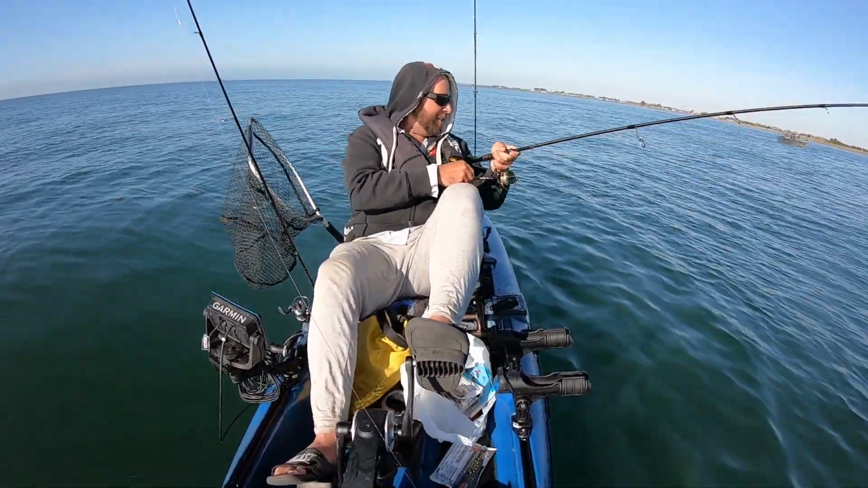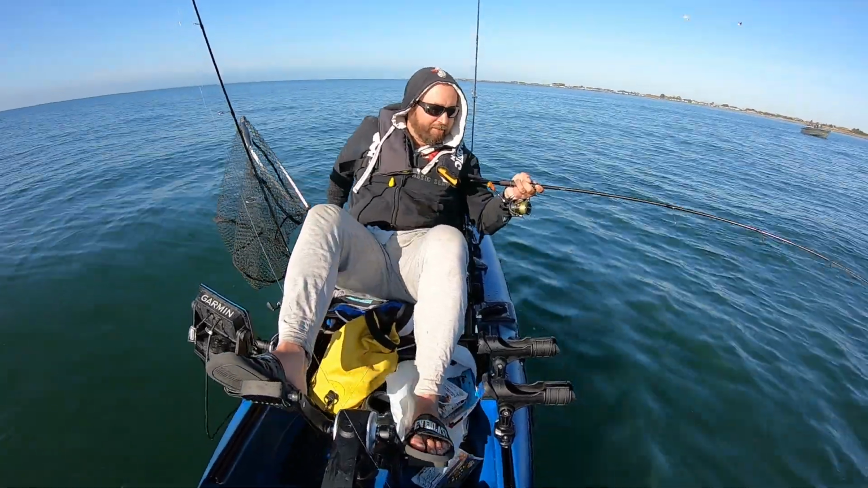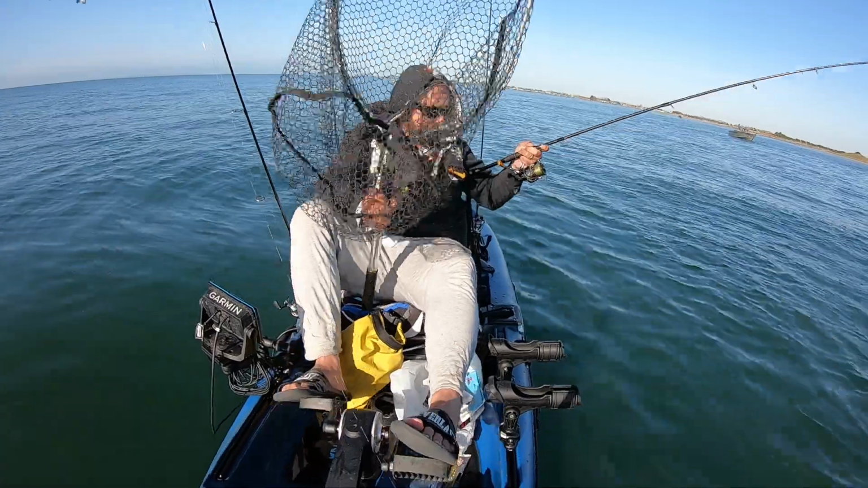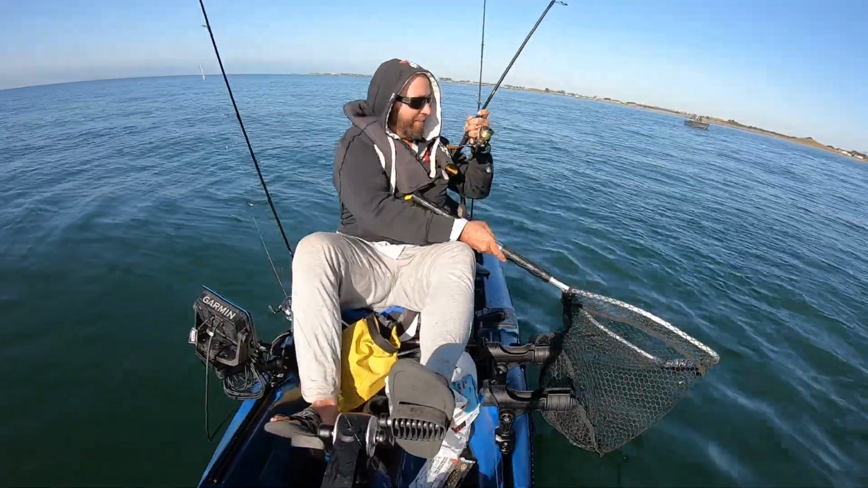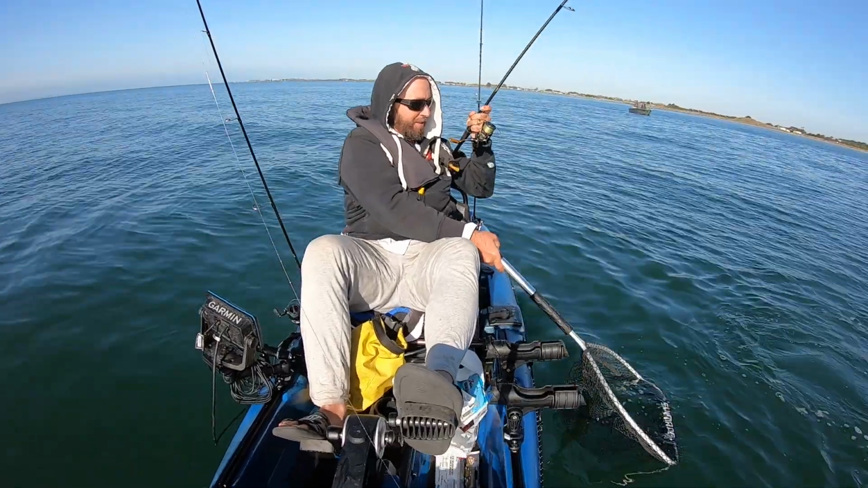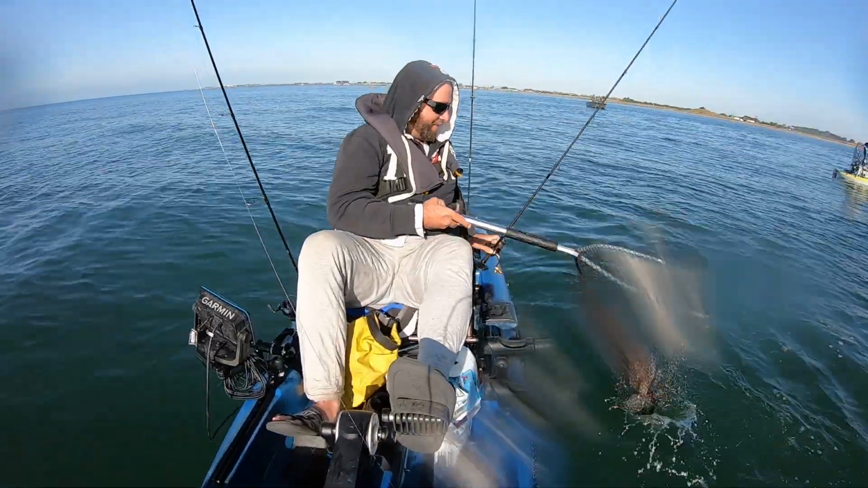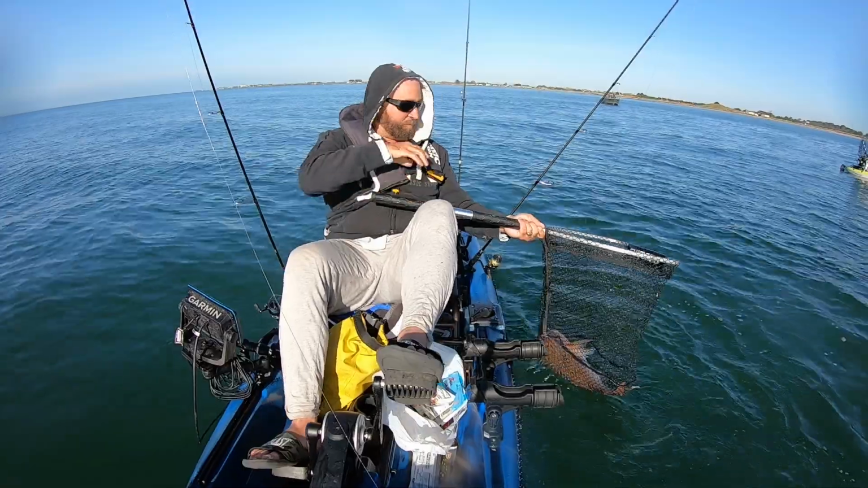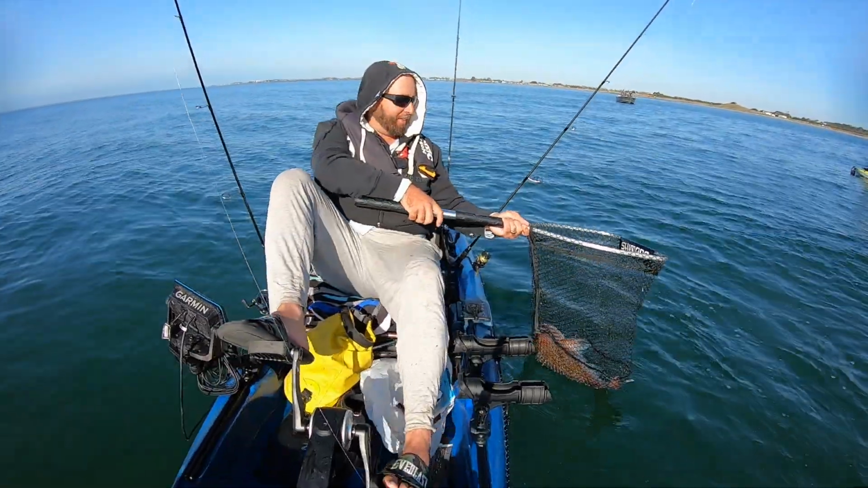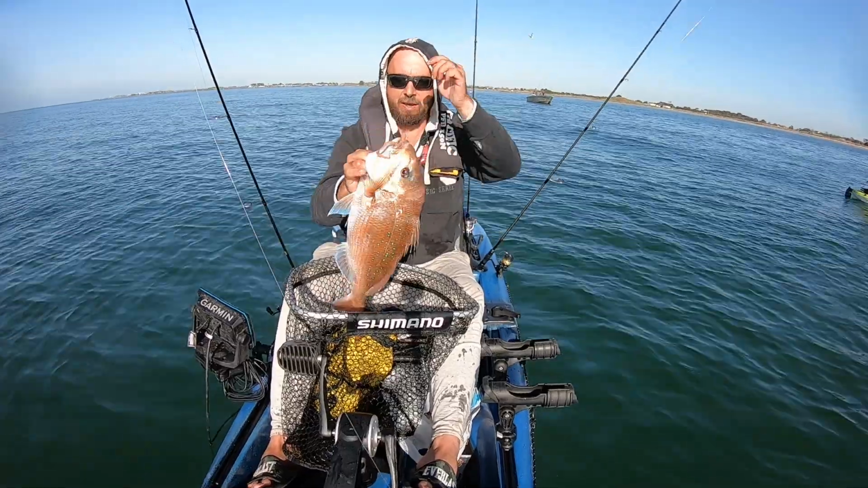It looks around 70, I reckon. Really? Yeah, he's a good fish. Bigger than what we've been getting, mate, that's for sure. Oh yeah. Yeah, he is good. Yeah, that's more like it. That's more like it. And he's hooked perfectly too in the upper jaw.